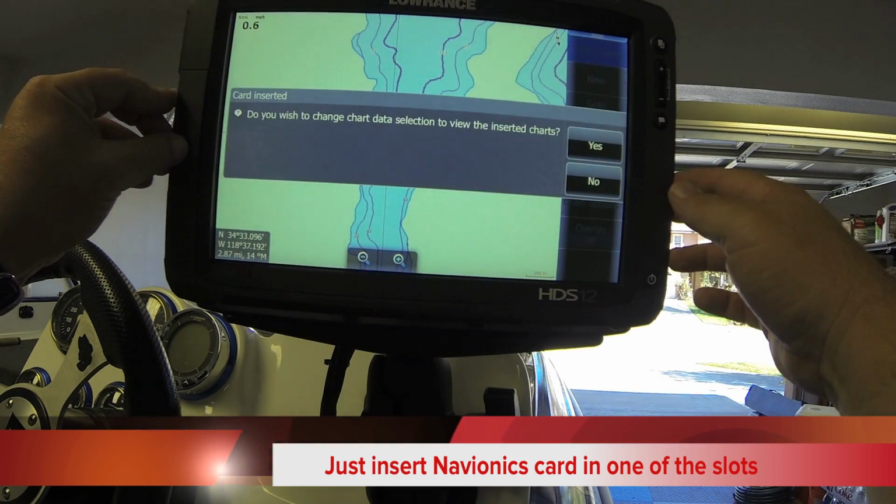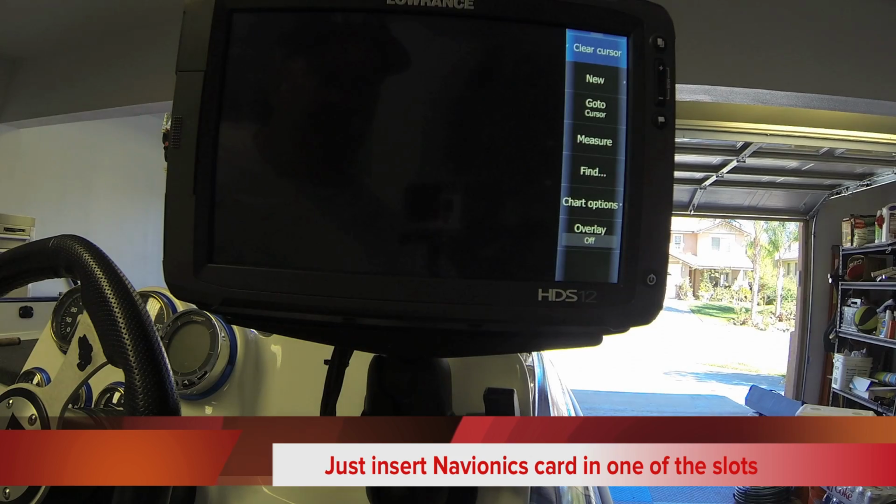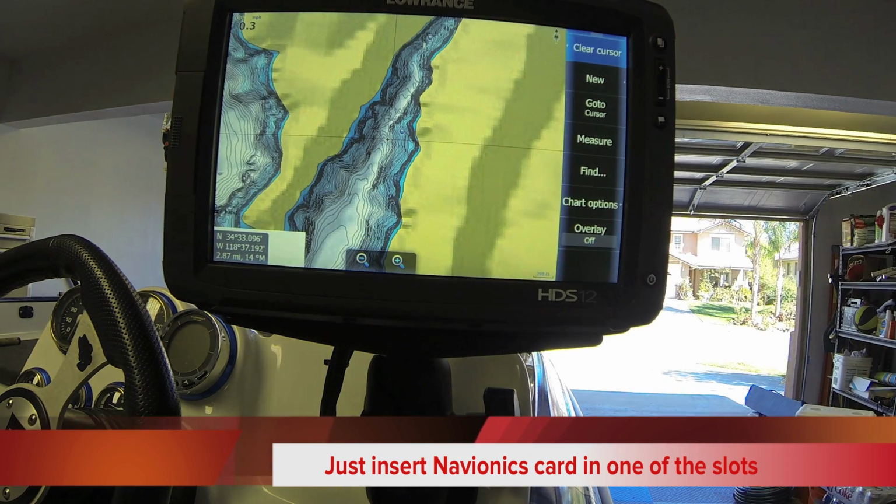lock my door. Do you wish to change data to view inserted chart? Yes. And this is how easy it is to switch back and forth from a chip.